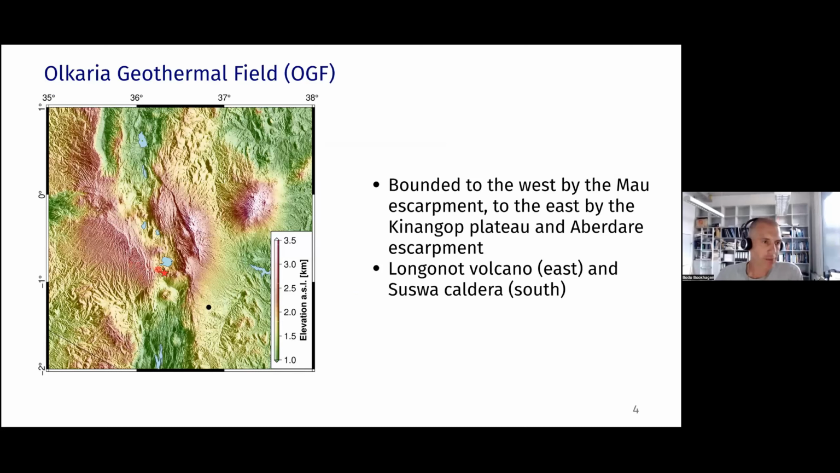And on the eastern escarpment, we have the Mau escarpment. On the western side, we have the Kinangop Plateau here, and then the Aberdare escarpment located here. And in the vicinity of the Olkaria geothermal field, we have the Longonot volcano that is right here. And we have Suswa, that we heard about from Kyle, that has seen an inflation event in 2019.